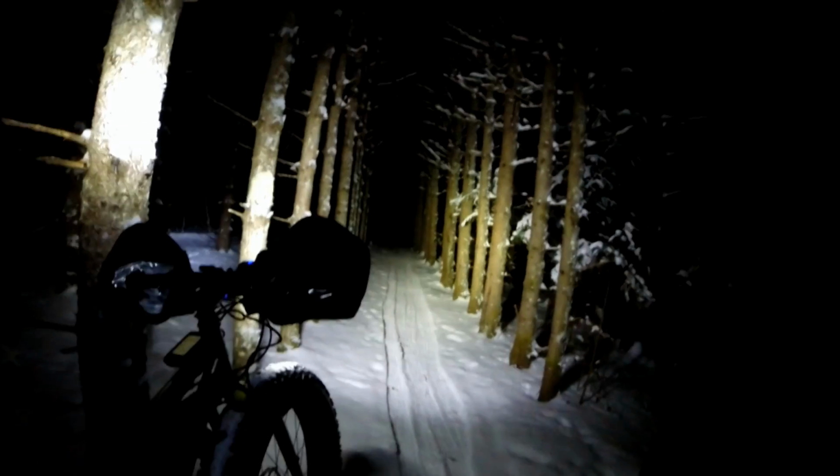Changing the battery in this camera right now too, so bear with me. Alright, battery changed. Take one more leak. We're at one hour 41 minutes, so we'll start heading back towards the LPH trail system, and then if we have to do any more riding to get three hours, we'll just finish that riding at the LPH trail system.